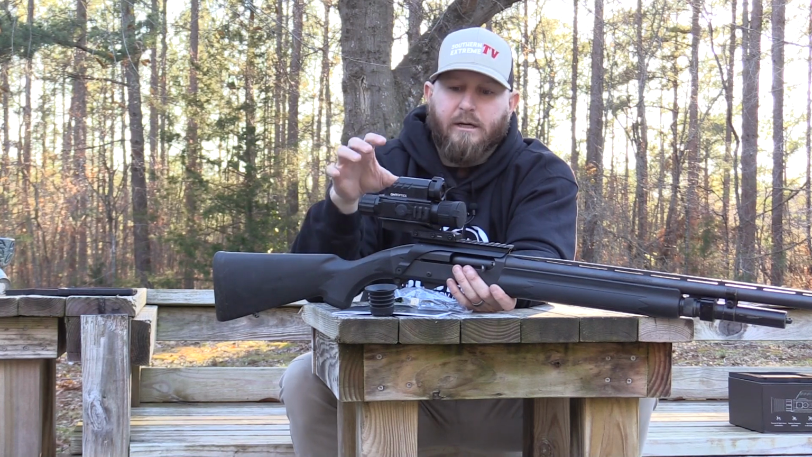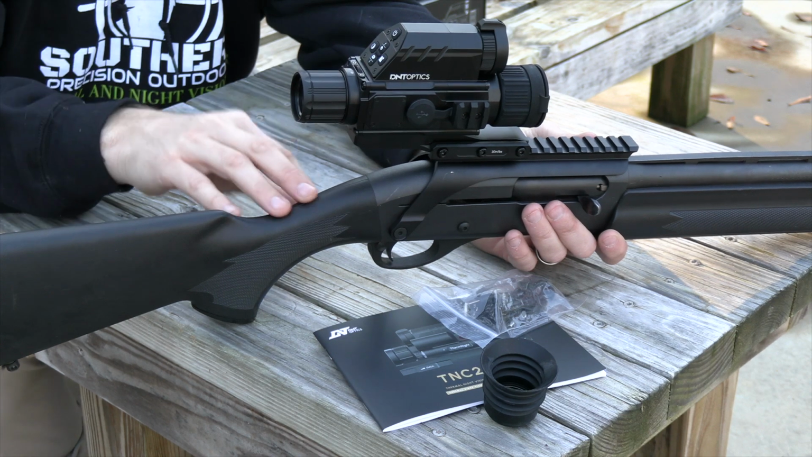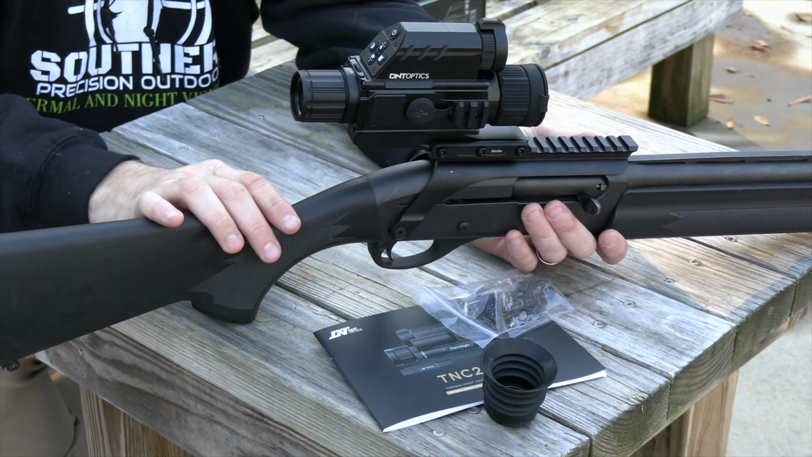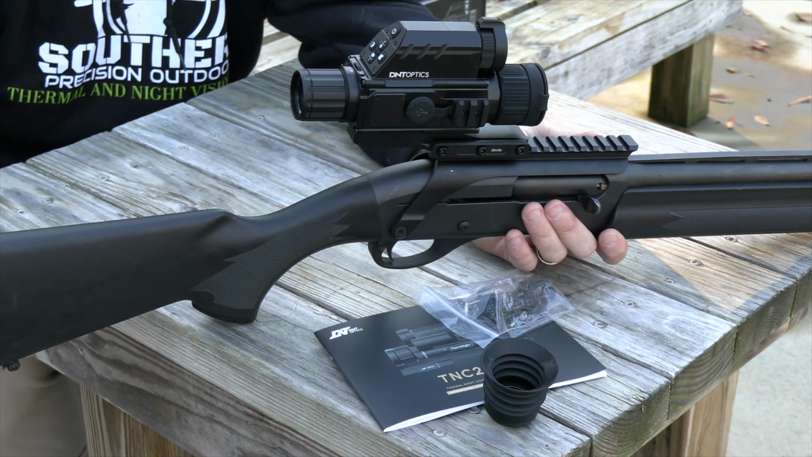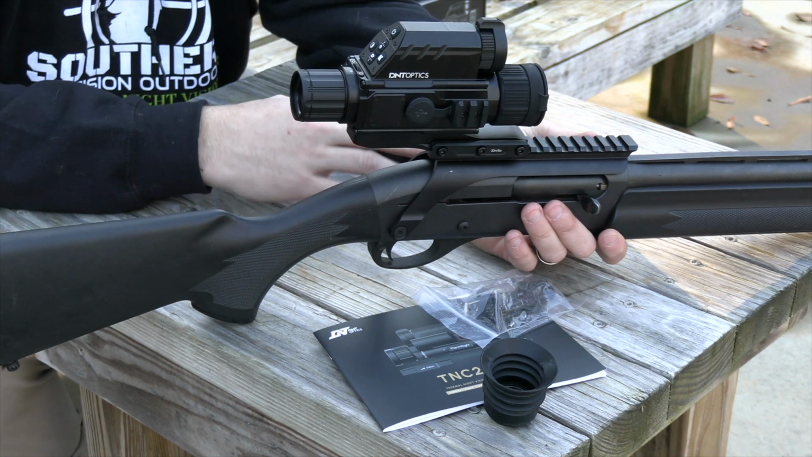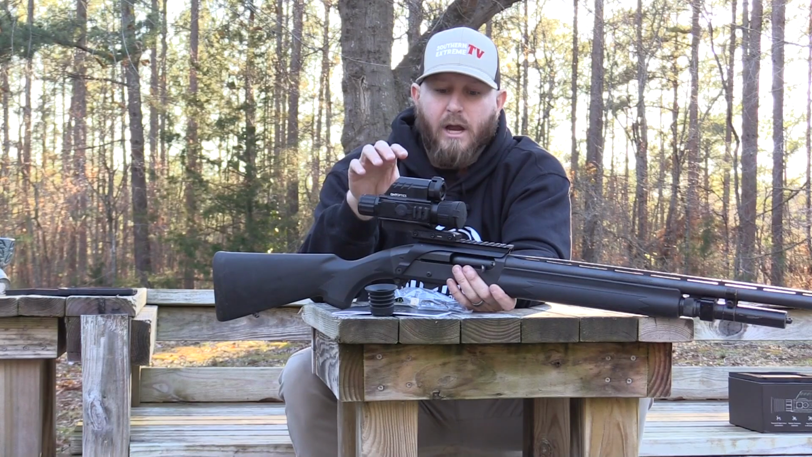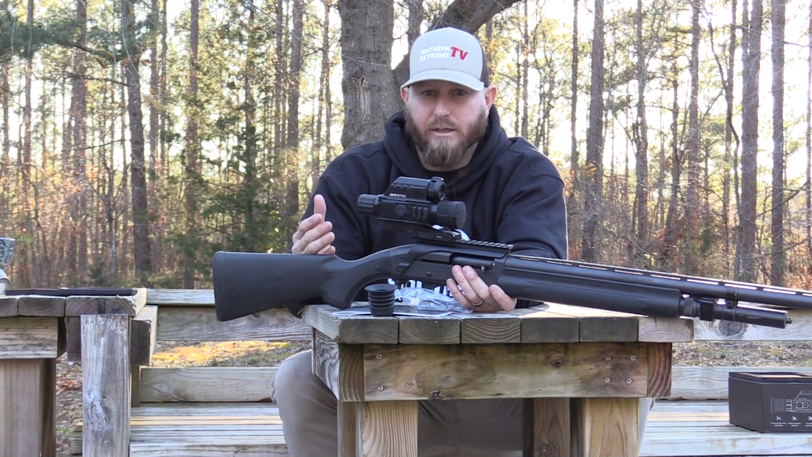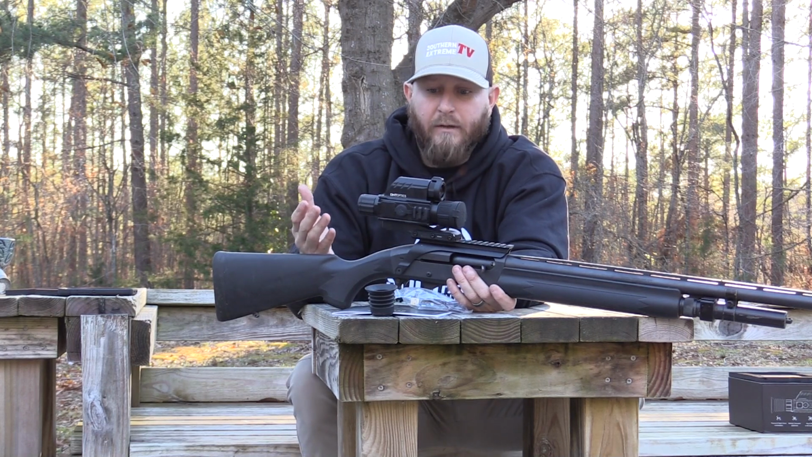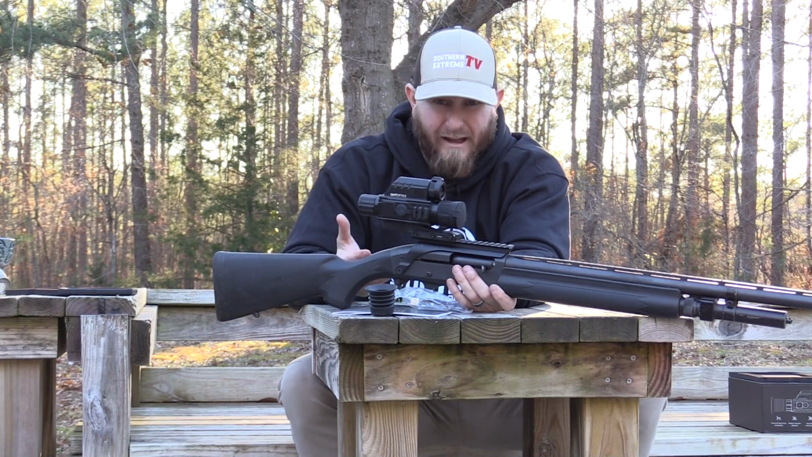But it's a concept that I've created in my mind of being able to have a thermal mounted onto a shotgun to where you could get into places and hunt coyotes in different areas that a lot of other people are overlooking. And I think that the niche behind this is just that this optic is so versatile to be able to use on a wide range of different firearms, that it gives you that ability to test it out and to try it, on top of the fact that it's only $1,000.